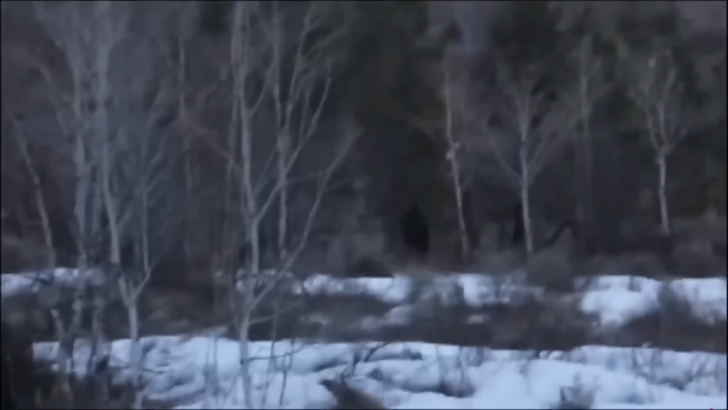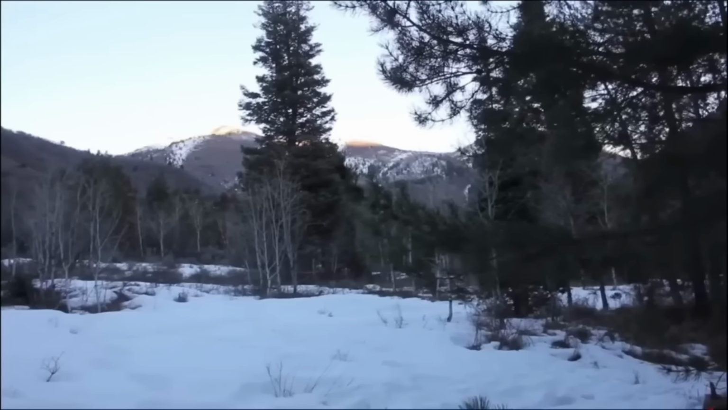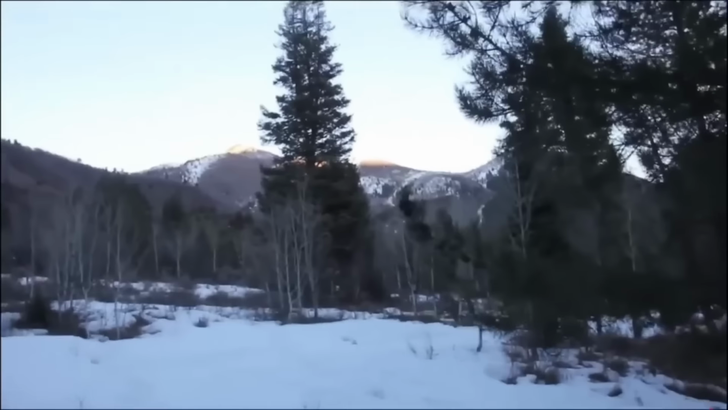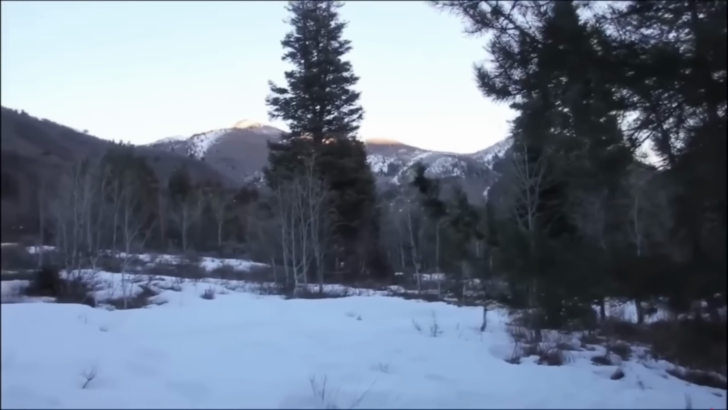The sight of such a creature is enough to send a jolt of fear through anyone, and that's exactly what happens to the person filming. Upon spotting what he believes to be Bigfoot, panic sets in and he starts running, the camera shaking as he flees. Encounters like this, whether real or mistaken, tap into our deep fascination with the unknown creatures of the wild.